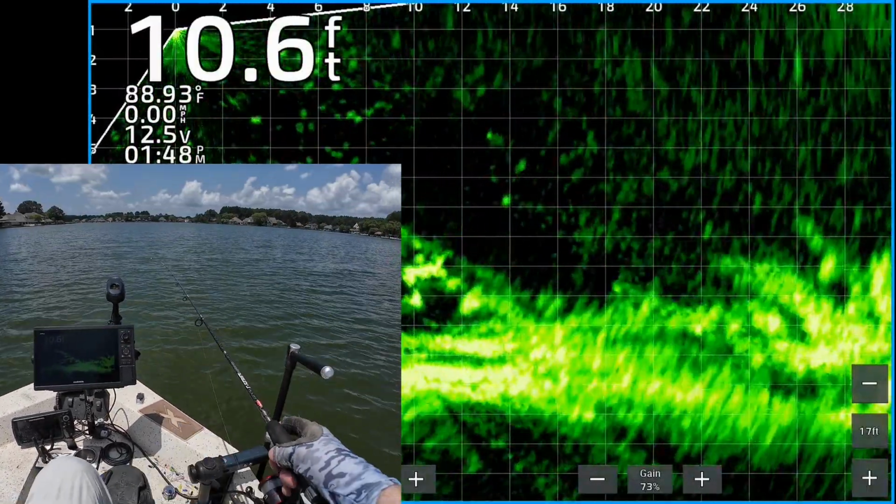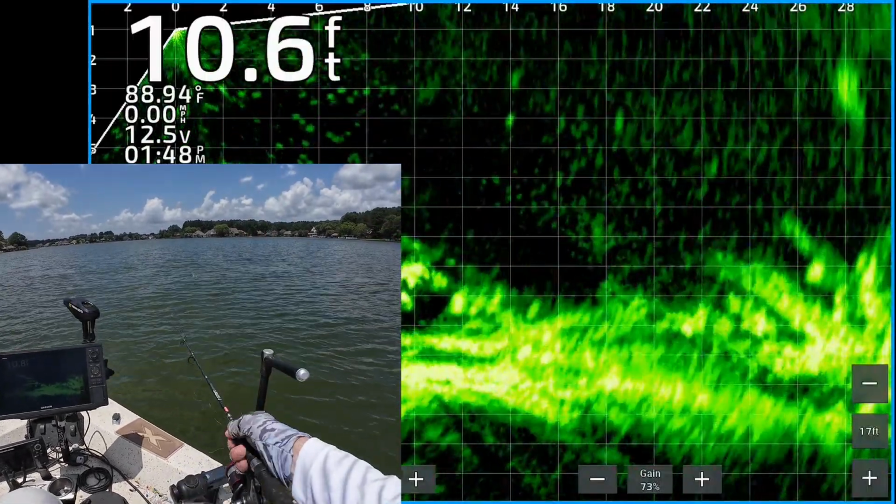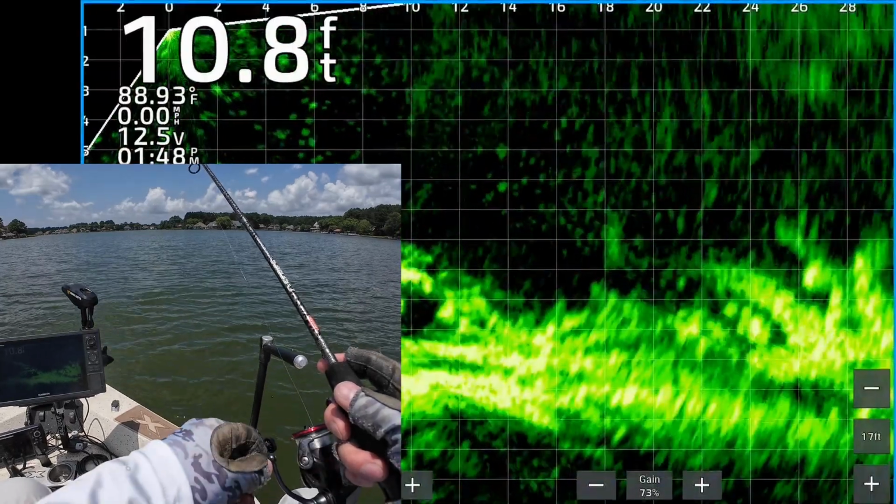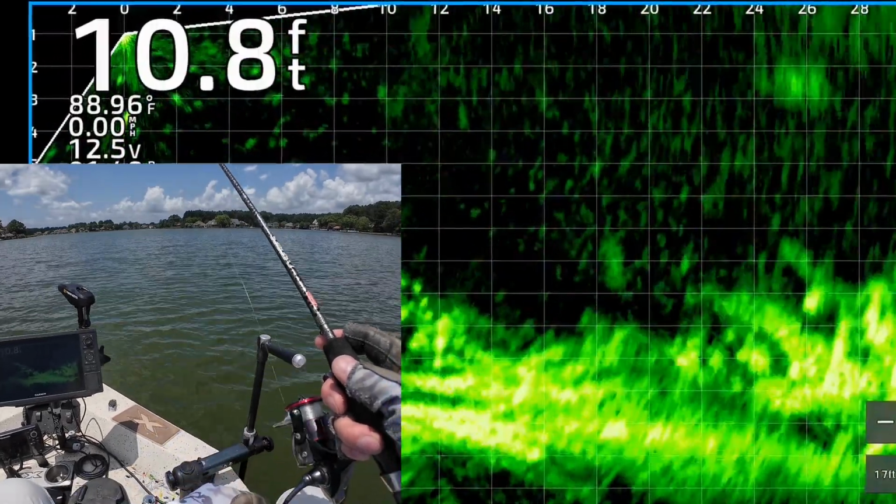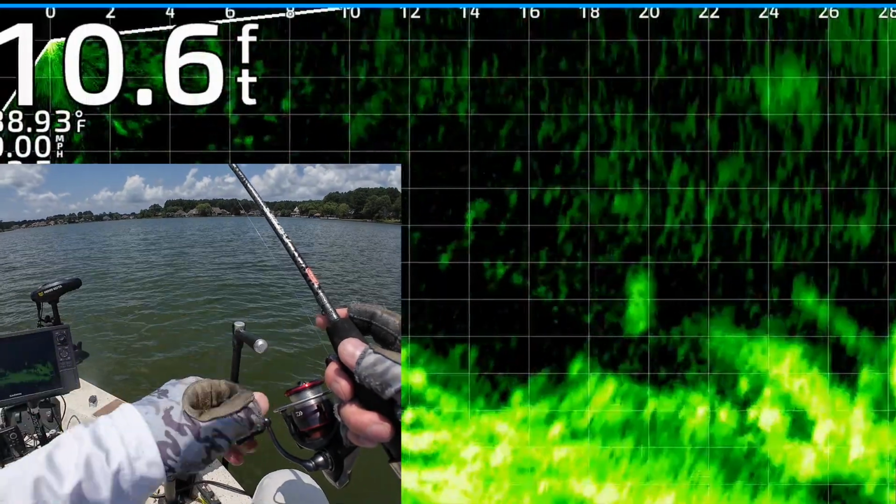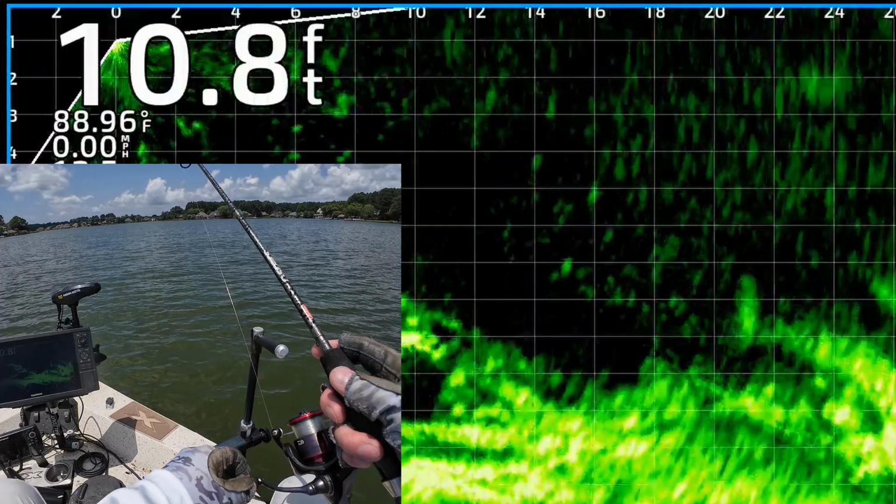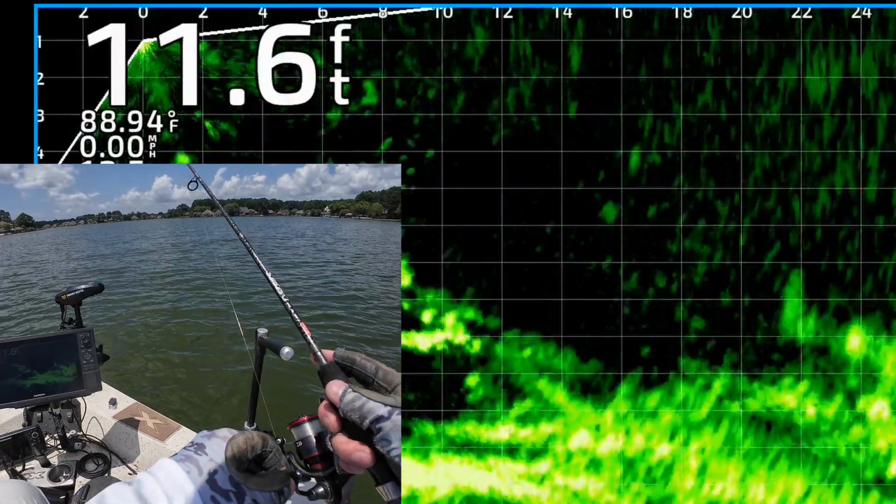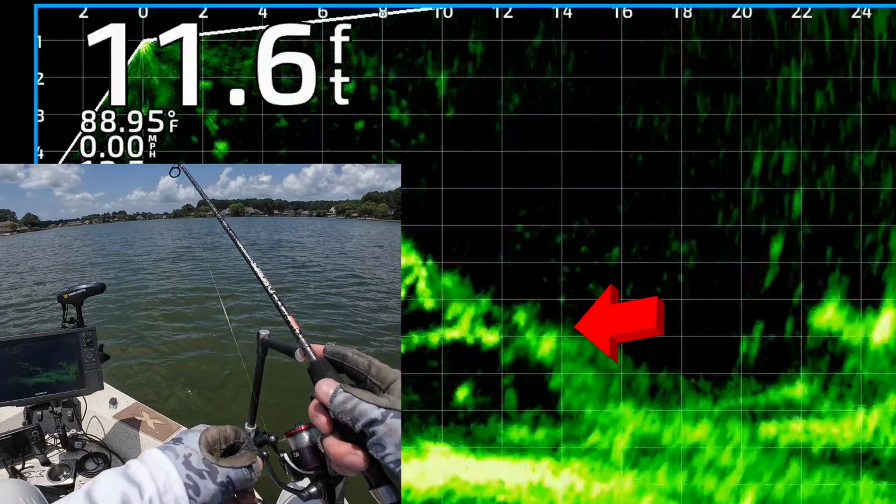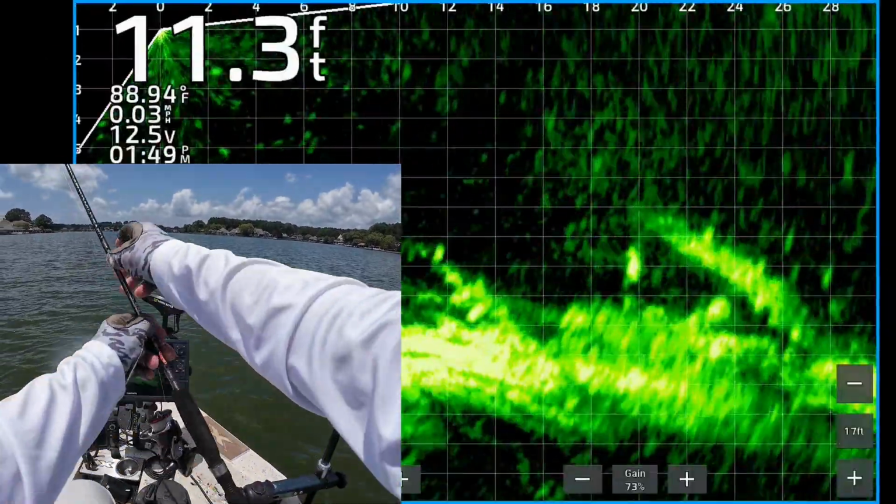I wanted to scan out a little bit to make sure I was lined up the way I wanted to be lined up. Alright, there's my cast. You can see it dropping down to the structure. Keep dragging it through there, and maybe one of these dudes will bite it. Alright. Get it lined up there. No takers. So I'm going to cast it out there again.